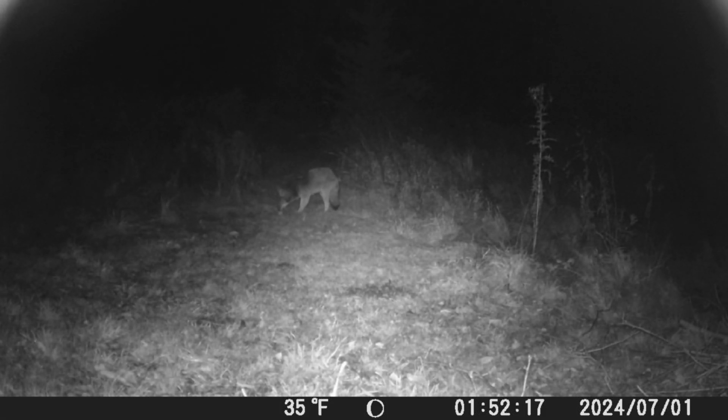And now we're going to switch back to the coyotes here over by the apple tree by the chicken coop. This is a very popular area, as you've seen in previous trail cam videos. A lot of apples fall here. So this is where they get their main source of food, and also I dump leftovers.